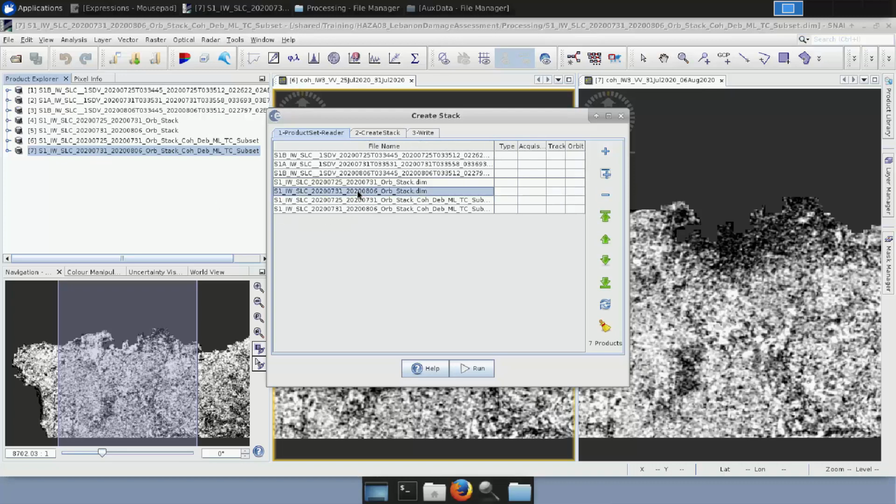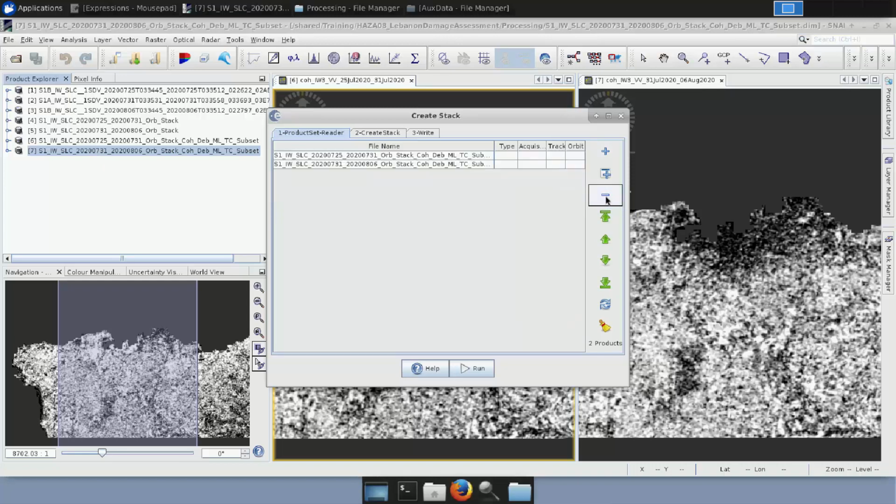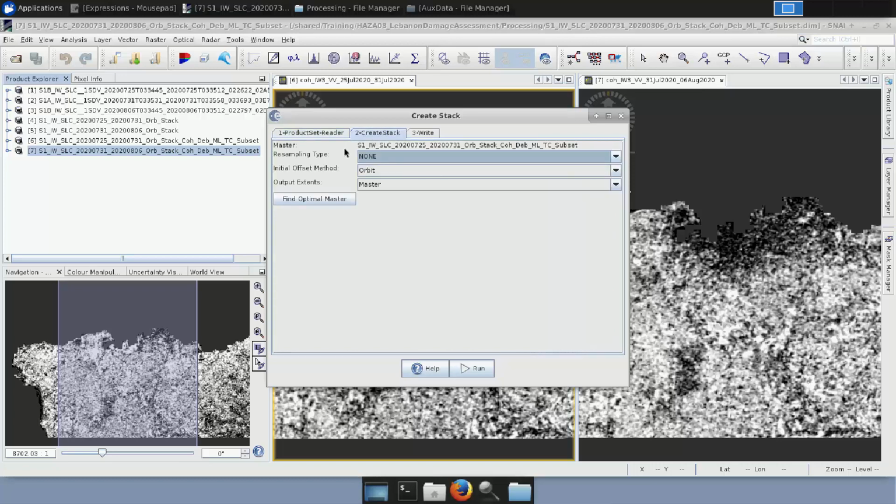But we don't need the first 5, so we select them and we click here and we remove them. Now that we only have the 2 products that we want to put together, we just refresh and we get all the necessary information. Next, we need to create the stack, so we go to this tab and we see that as master is selected the pair that contains the information of the 2 images acquired before the event, and the other one will be the slave. In the resampling type, we leave it as it is, none.